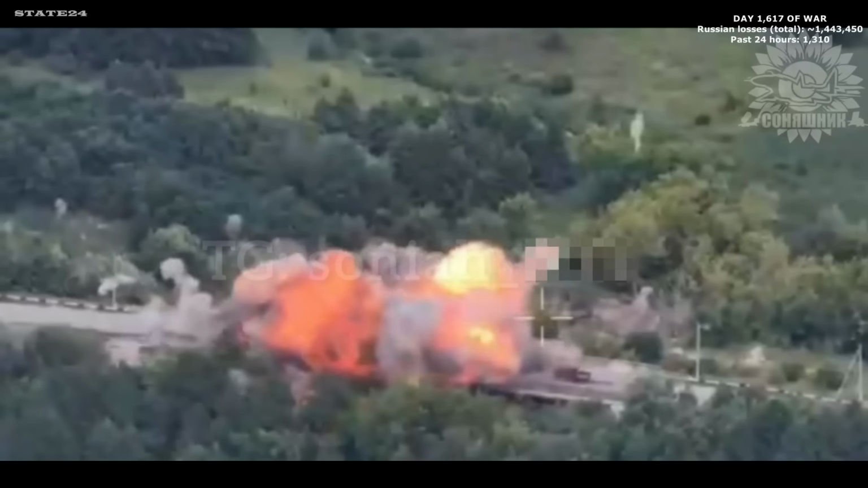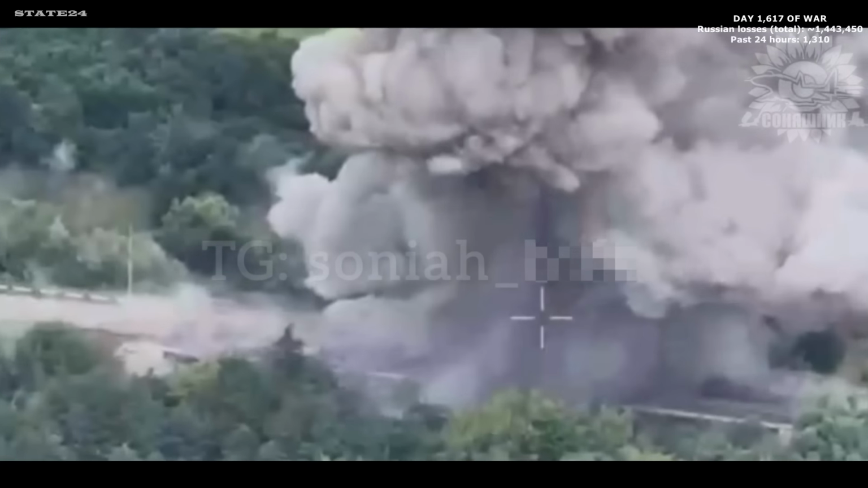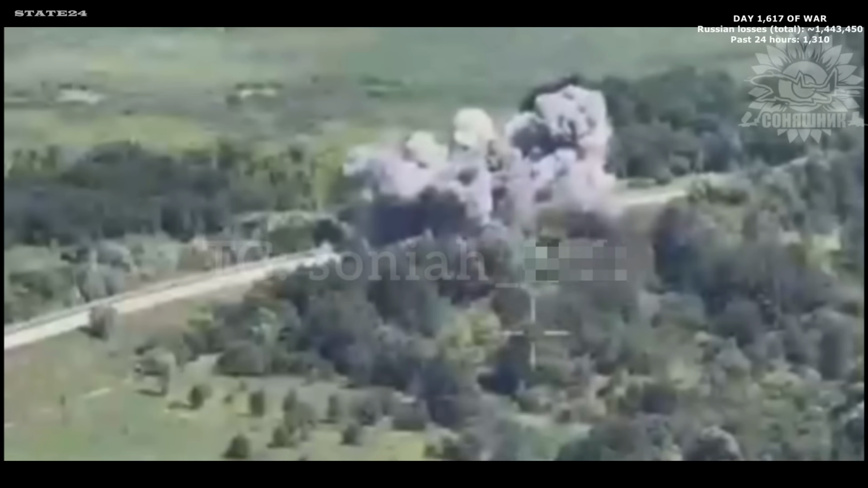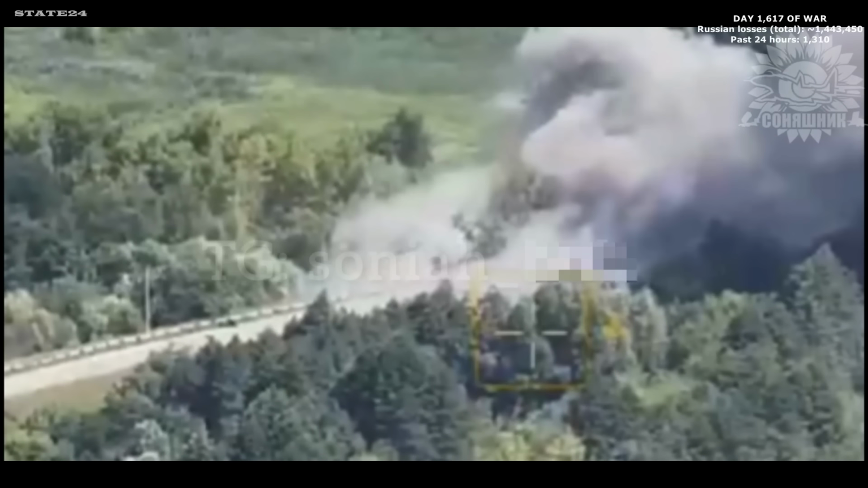A Ukrainian MiG-29 delivering an AASM Hammer strike against a bridge in Gorodishche, Kursk Oblast. A crossing Russia has been actively using to rotate troops toward the front. The bridge that was keeping that movement possible is no longer available.